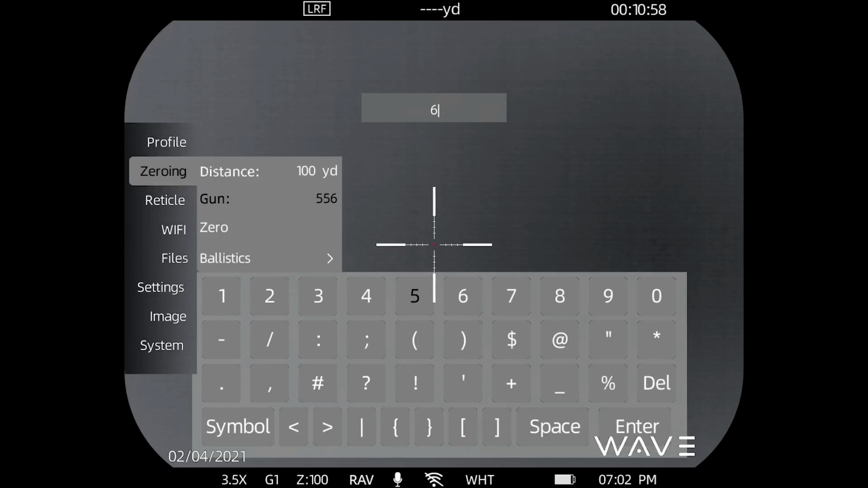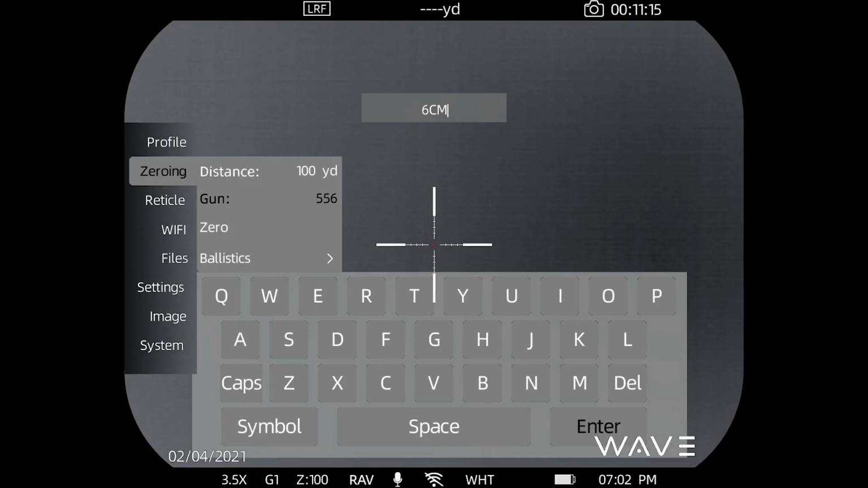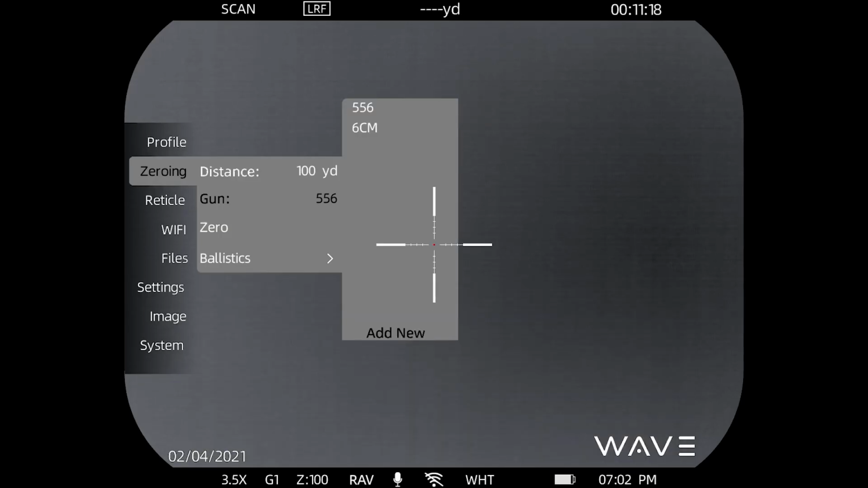So if you, for instance, want to create one for a 6mm, let's do it real quick. Go to Caps, C, M. So let's just say this is for my 6mm Creedmoor, and I've created that. And if I want to assign that to this gun profile, then I would simply go in and select that. Of course, if you made a mistake or want to change something, you can always delete it out.